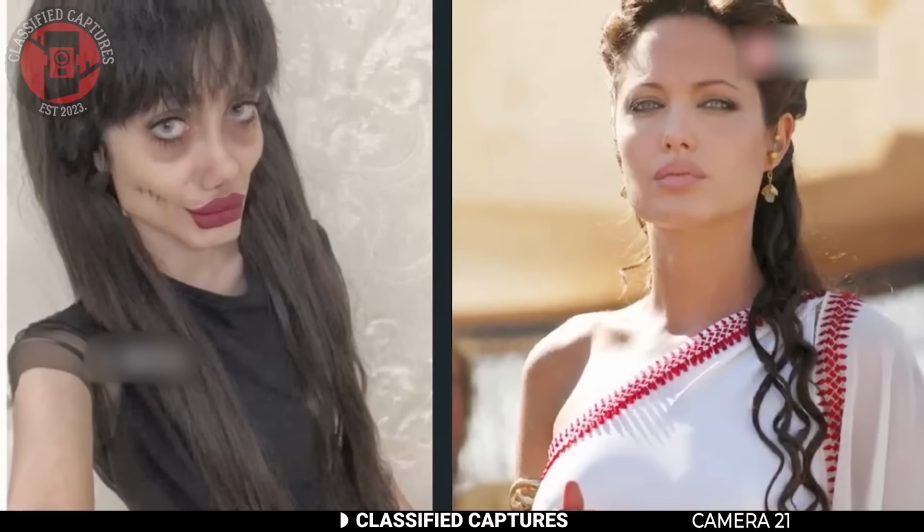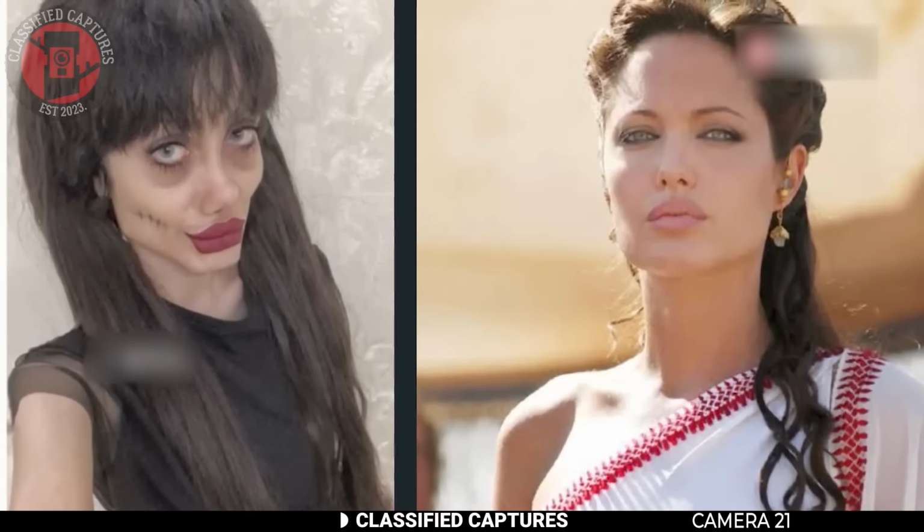Now, should someone face years behind bars for posting creepy edits online, or was this more about making an example out of her?